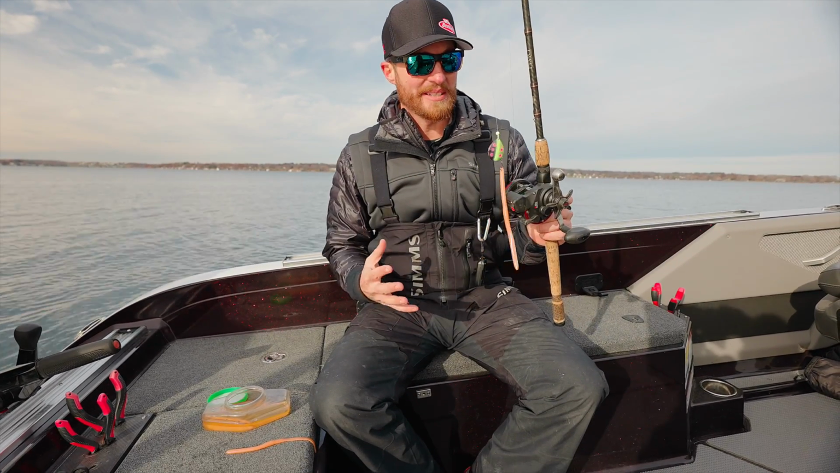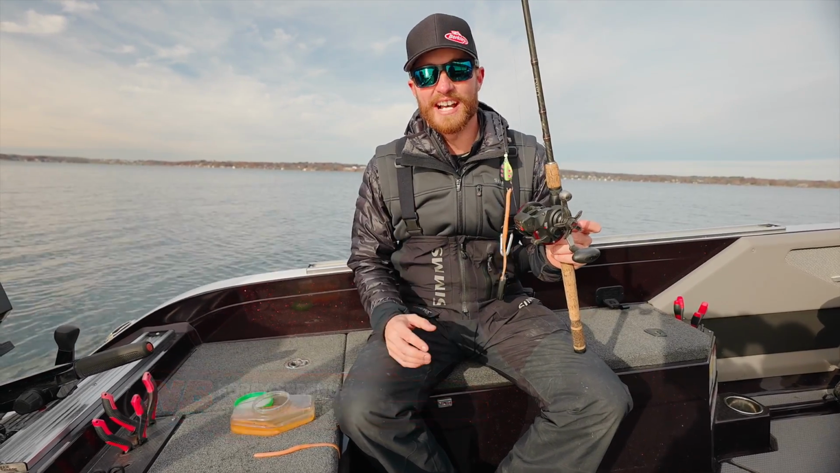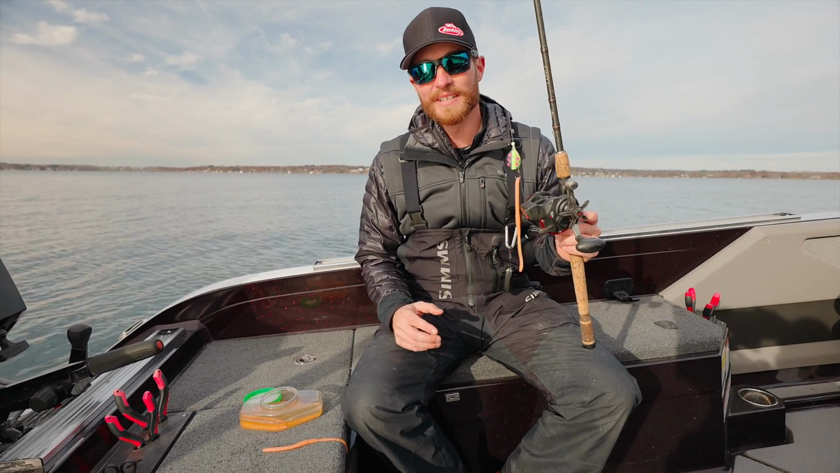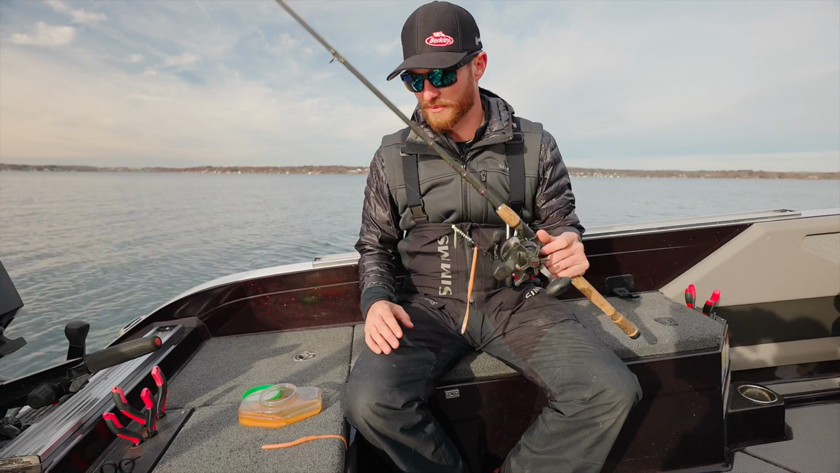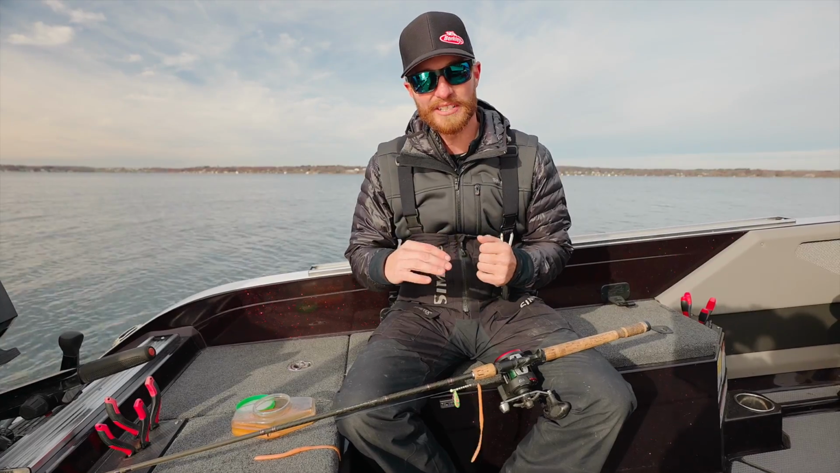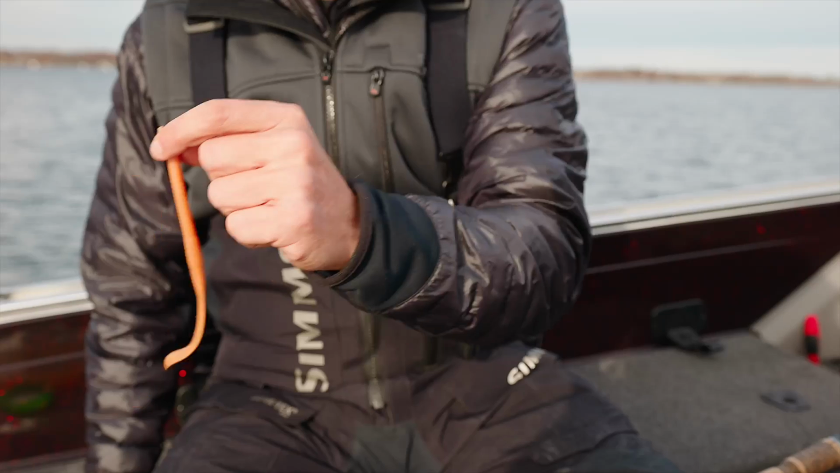So it's no secret, one of my favorite techniques is using crawler harnesses. But one thing to me that I always thought didn't make sense is we're using a night crawler to try to imitate something that it's obviously not. And let's face it, a walleye has probably never seen a night crawler a day in its life. And it's just one of those things where, to me, the attributes of a night crawler and why it works is it's very fluid through the water and it has scent. But one bait I've been working on for a few years here is a Gulp bait.